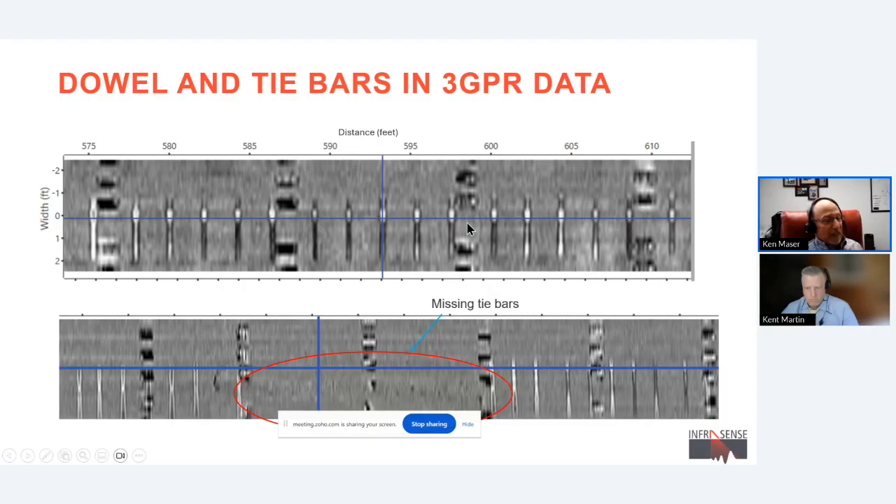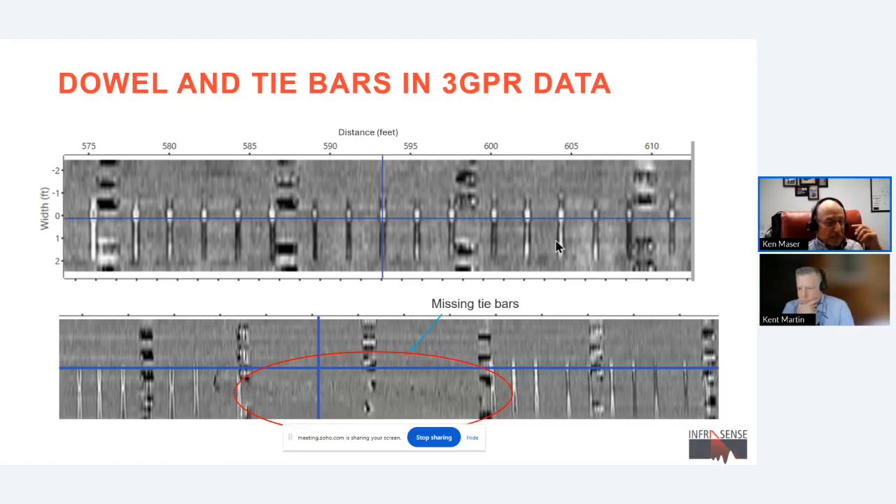So they're very readily detectable, and what we're interested in are things like I'm showing on the bottom, which is the area where they're totally gone. And this is a section of Highway 23 in Wisconsin where this particular issue turned up in one of the construction projects. So the data is clear, the issue is clear, but rather than have to pore over all this data, miles of it in some cases, we've been able to automate the detection of the dowels and tie bars. And by automating the detection, we can also identify where they're missing or misplaced. And that's shown in the next slide.